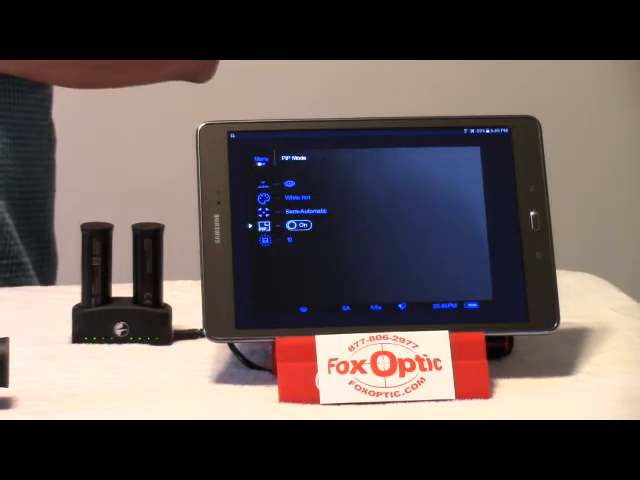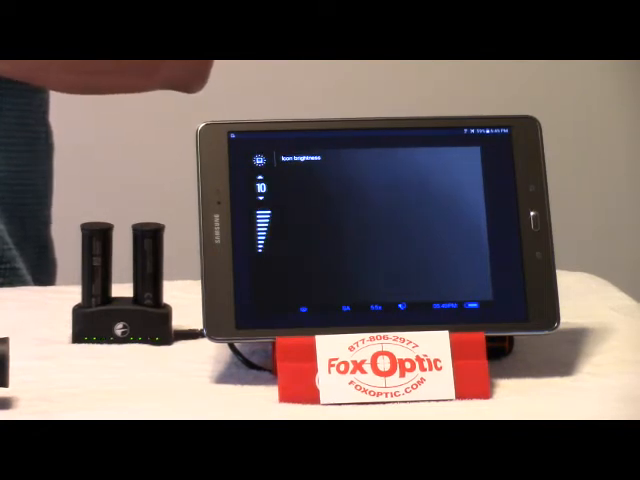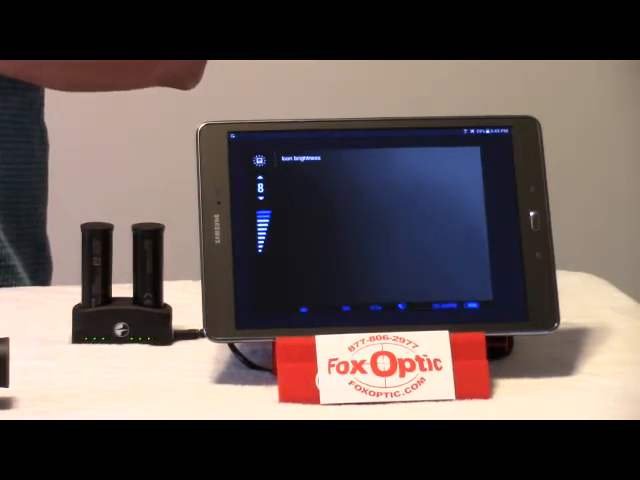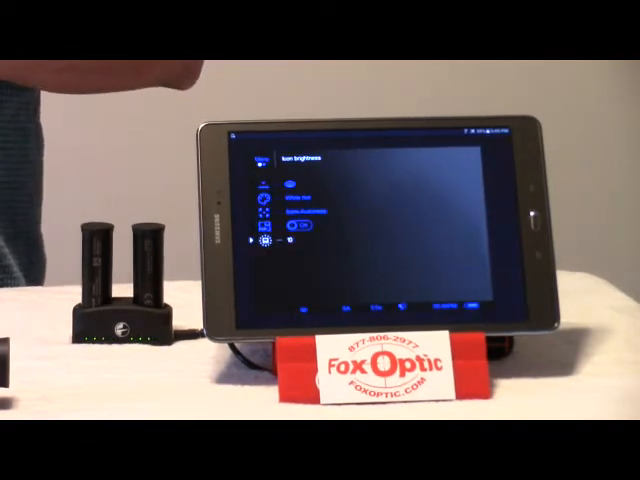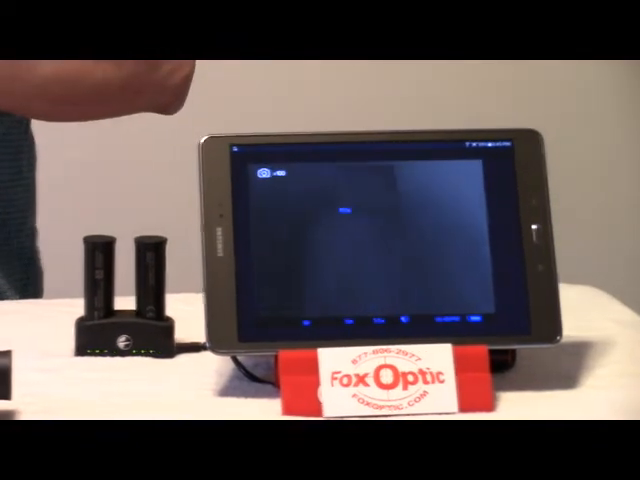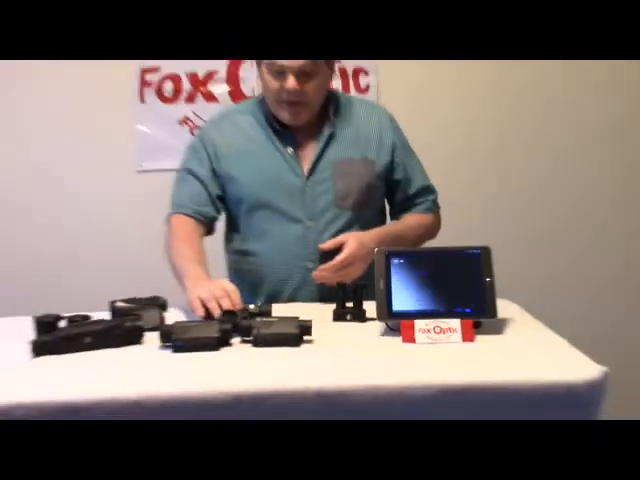I'll get back down onto that. It's going to allow me to change the brightness settings of my display widgets, so to speak, inside the device. The numbers make it a little easier to read inside the device. So that's just a quick run through of what the menu contains on the device.